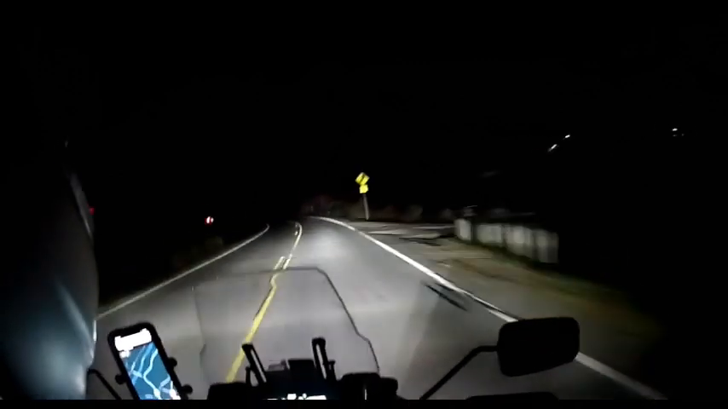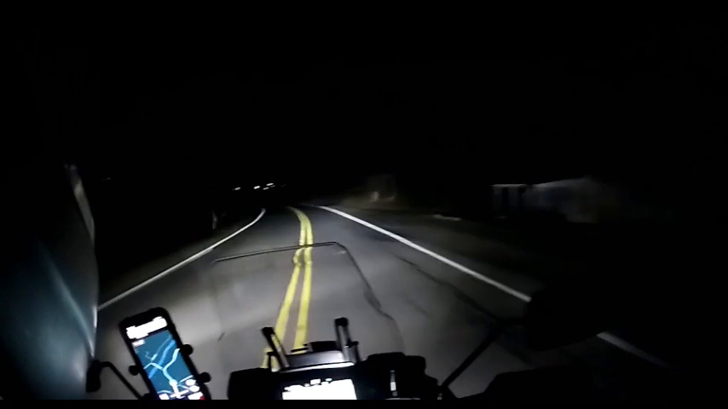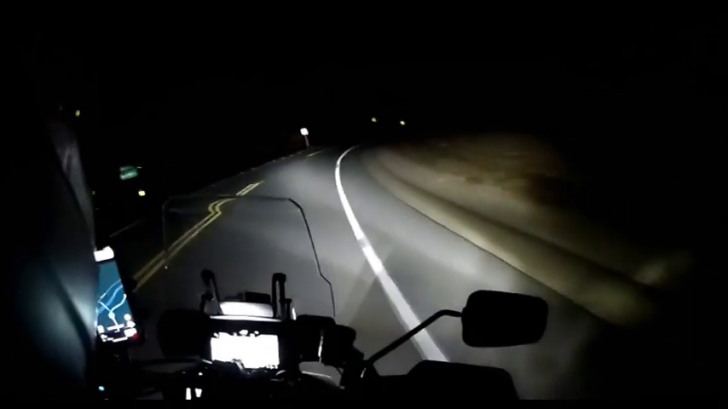I had to stop for a second to warm up. I stopped, warmed my hands up for a minute, got them nice and warm, pulled out, and the temperature must have dropped 10 degrees in the first mile or two. It was bad. Oh, see, now he just turned right there. Jeez.